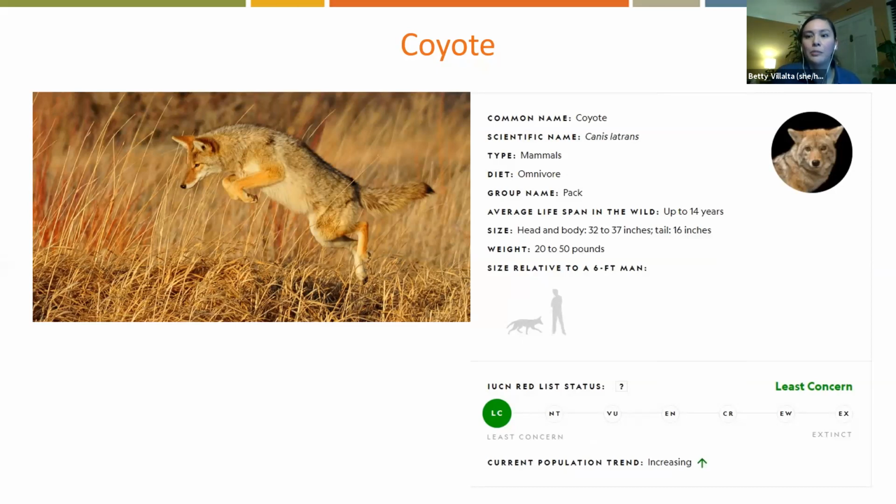And they're found in pretty much all types of habitats: desert, desert scrubs, grasslands, foothills, and even populated areas and neighborhoods. So they are quite adaptable. They've even been found living in San Francisco and Los Angeles. Some of the sounds that they make, they are really vocal and great communicators. You might hear some growls, barks, wails, huffs, yelps, squeals, and howls from them. So coyotes sing as a way to communicate with other coyote families, as a way to keep track of their own family members, which I thought was super cool.